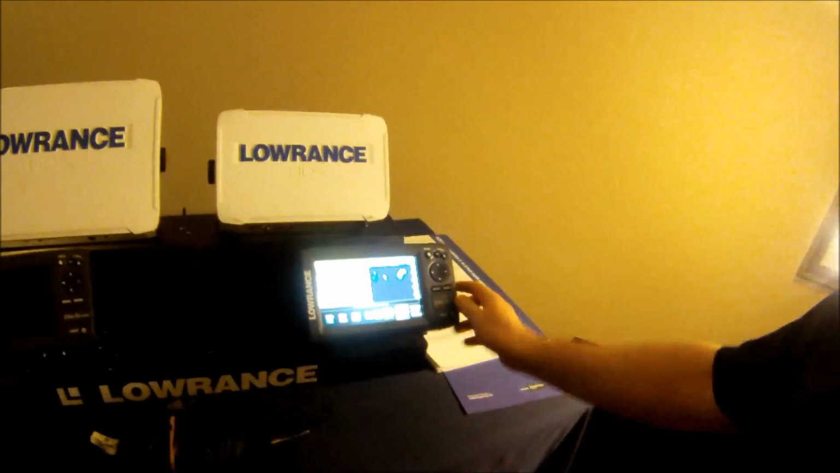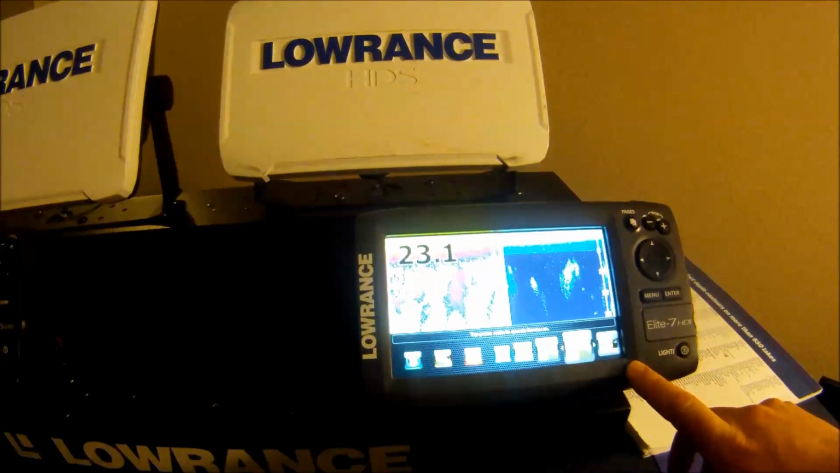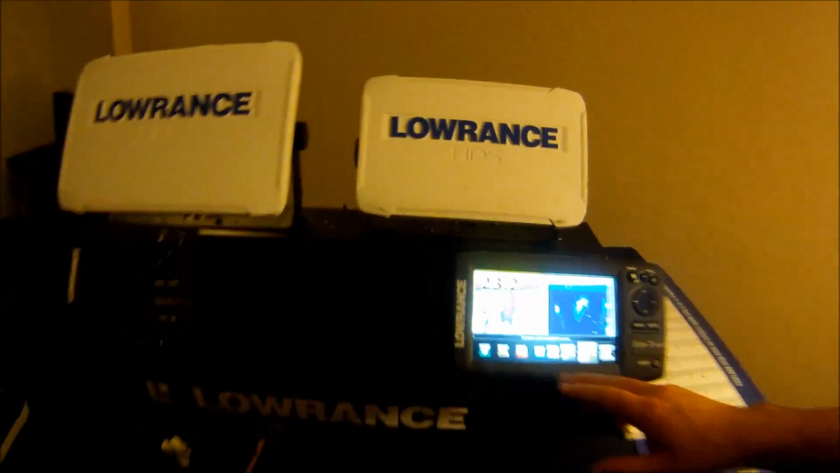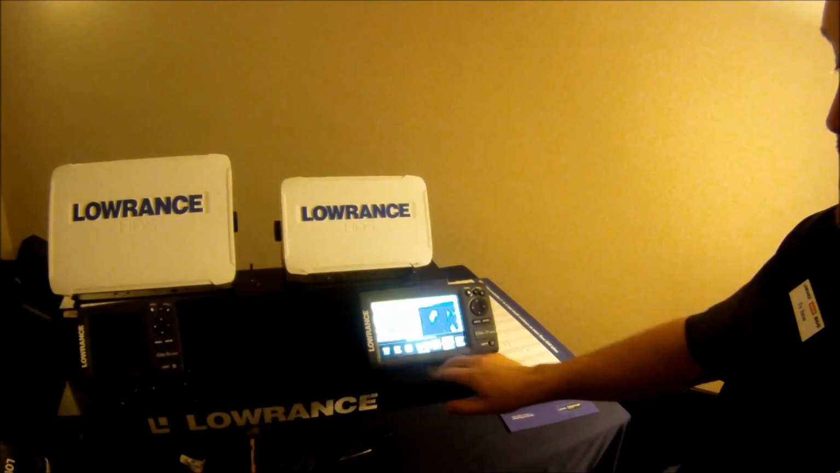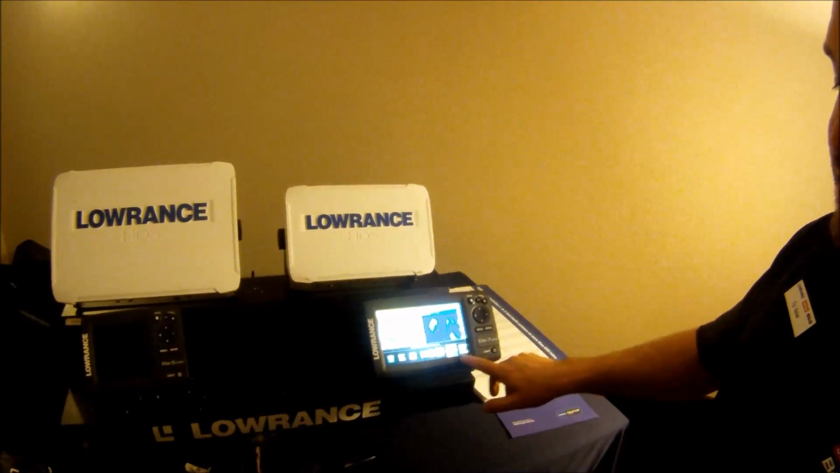So this is a new feature. When I hit the pages button right there, you see across the bottom I get all my options for the different pages. This is new because we have additional pages to show, and we put it across the bottom, letting us still show live data at the top. You see right now I have the pages menu open, but I can still see live sonar data scrolling across the top.